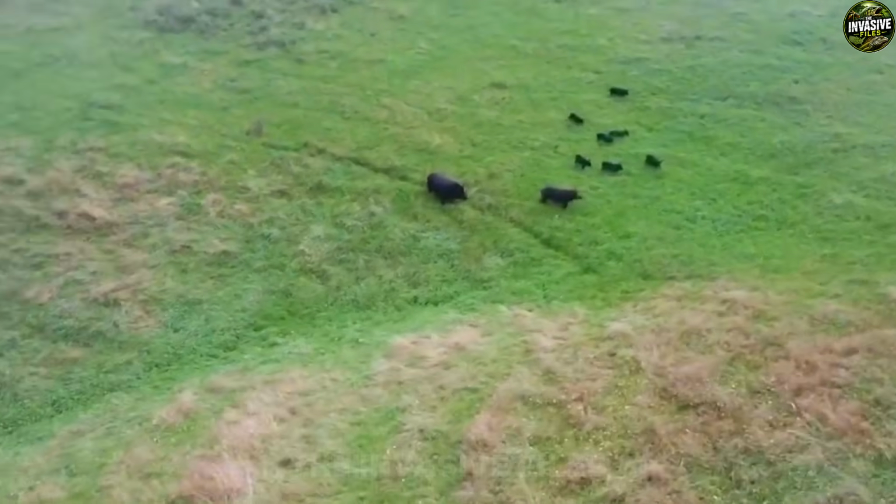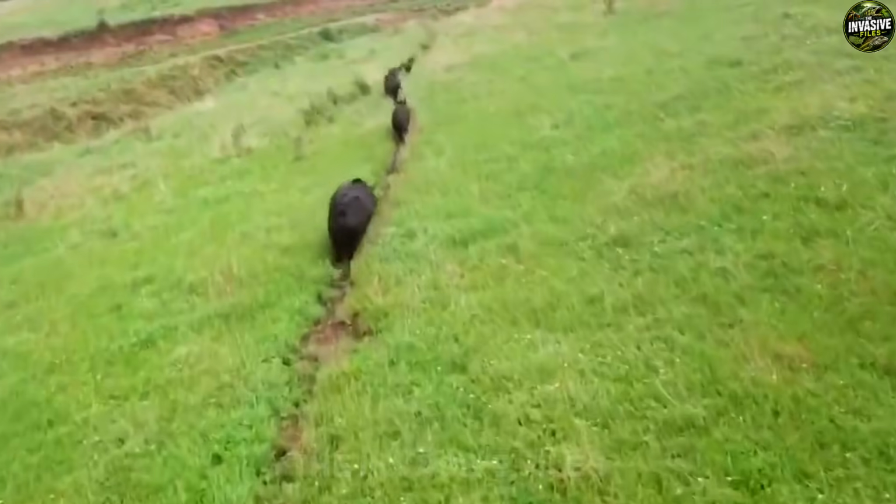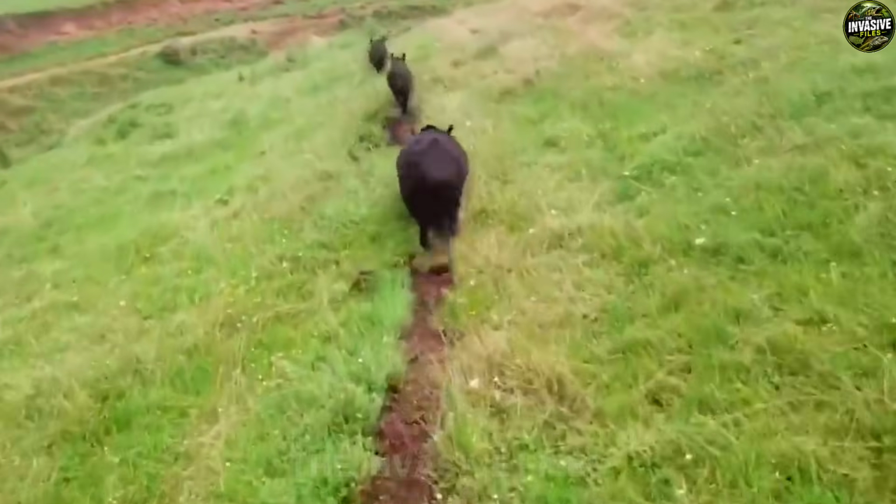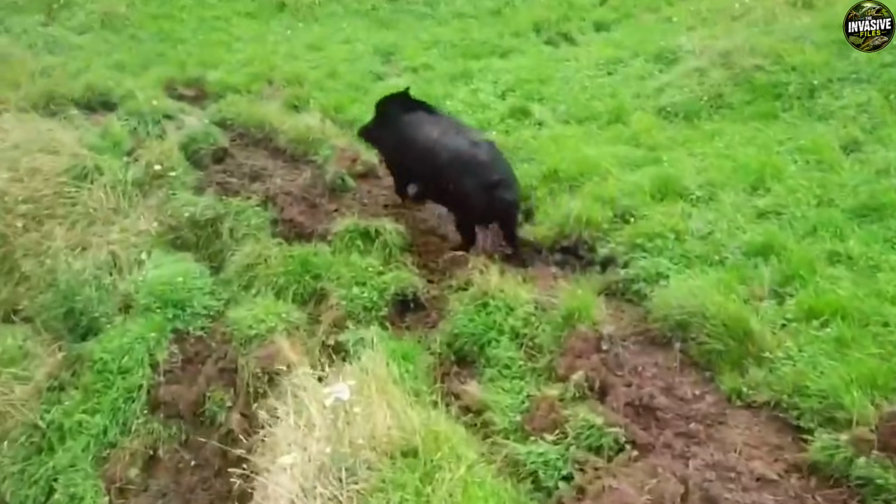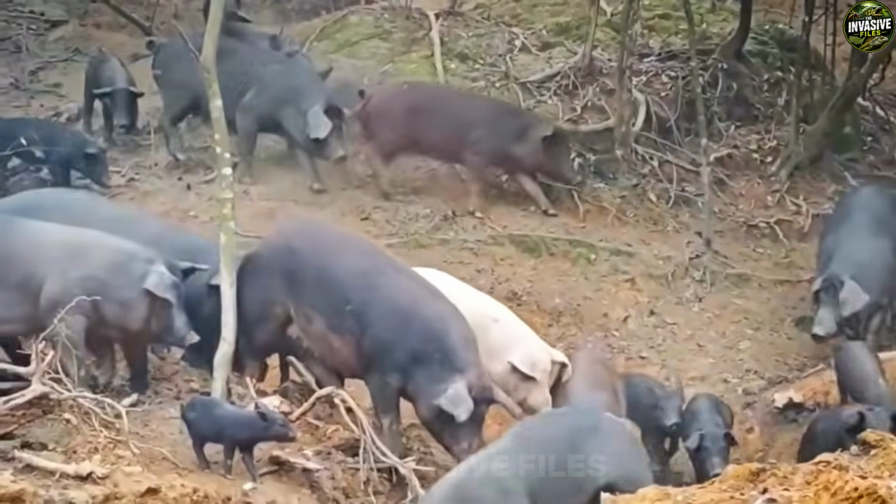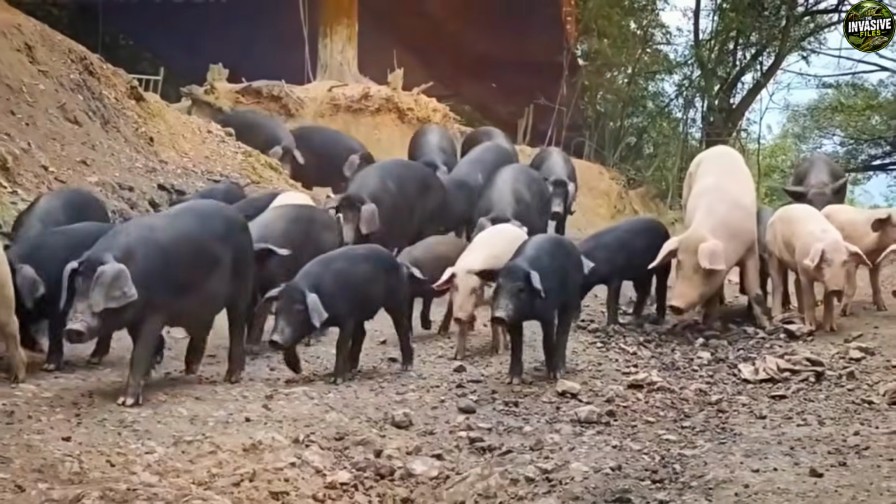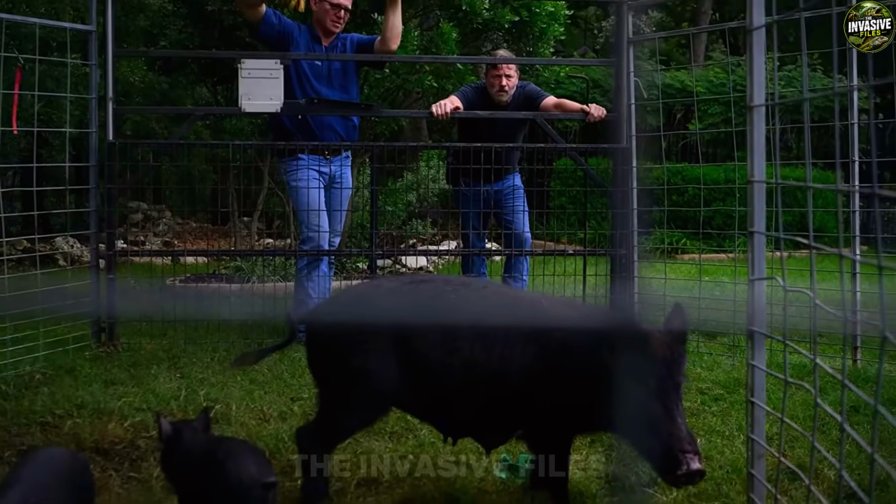Watching the moonlight glint off the freshly plowed dirt outside his trap, Colt realizes that catching hogs is about far more than protecting crops or farm equipment. It is an active rescue mission for the land itself, a desperate attempt to restore balance to an ecosystem being systematically dismantled by an unstoppable biological bulldozer. As the echoes of the coyotes fade into the distance, Colt turns his attention back to the steel cage in front of him.